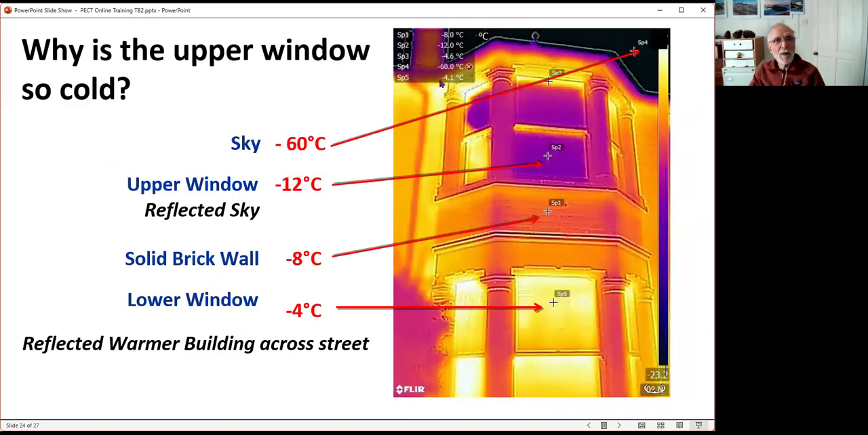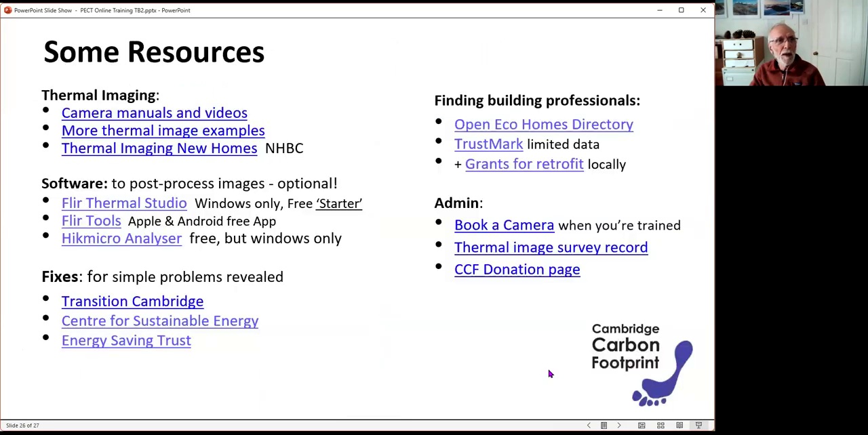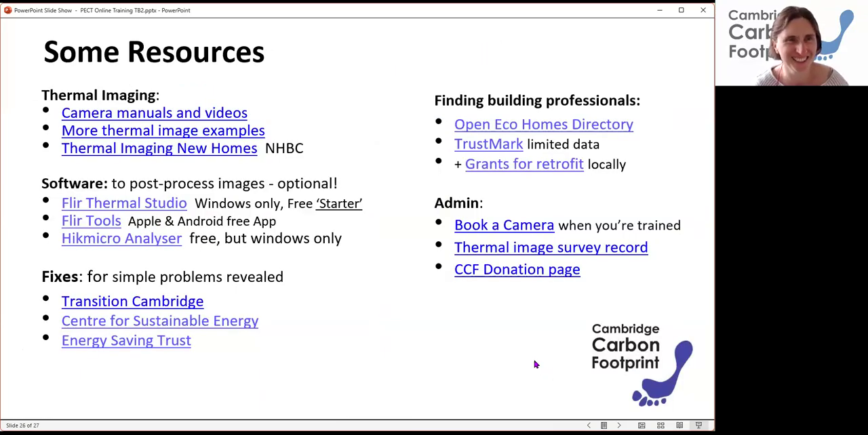And similarly, you can get reflections from windows. When you're looking up at a window like this, it might seem much colder than it really is because you've got a reflection of the cold sky. And another problem is if the sun has been heating up one of your walls, well, of course, that will give you a confusing result. And of course, hot walls, once they have been heated, can stay warm for several hours. Which is the problem we've got this time of year.